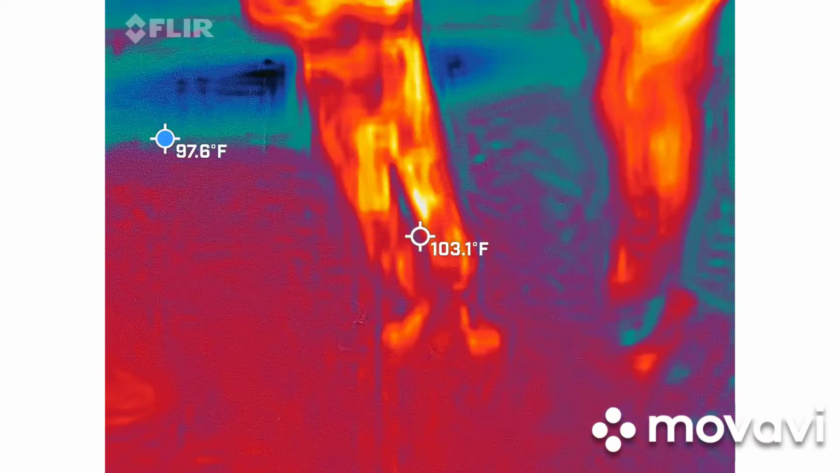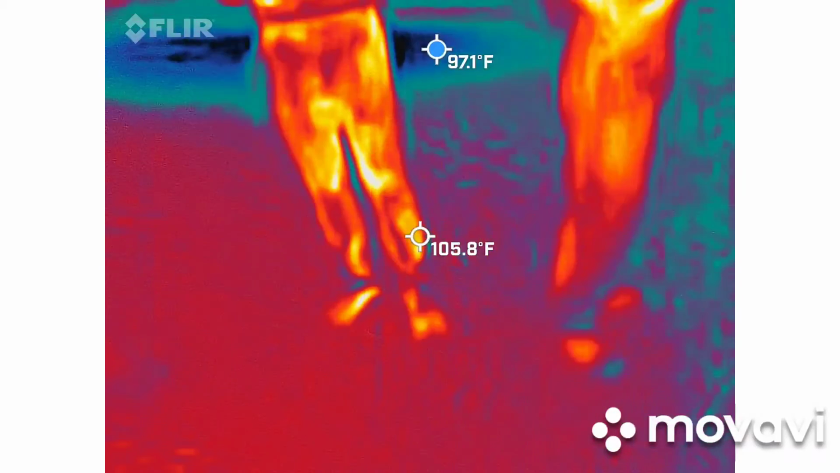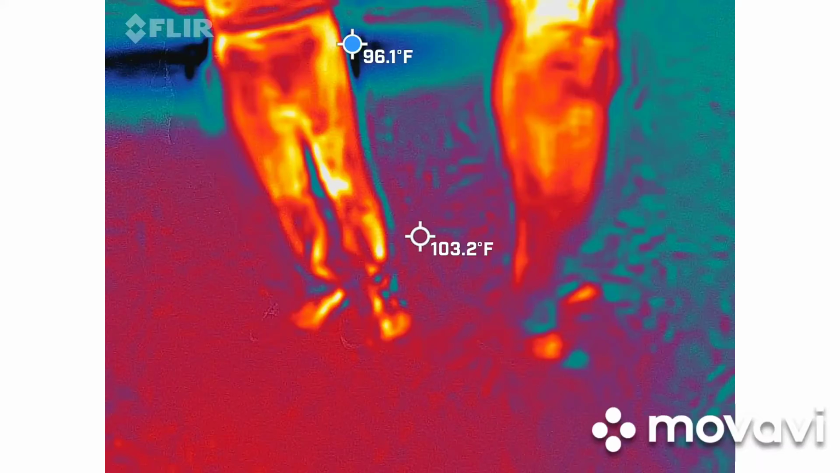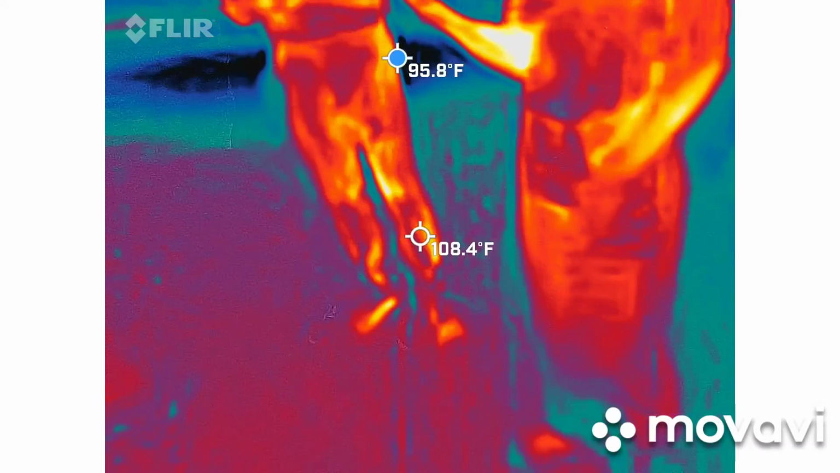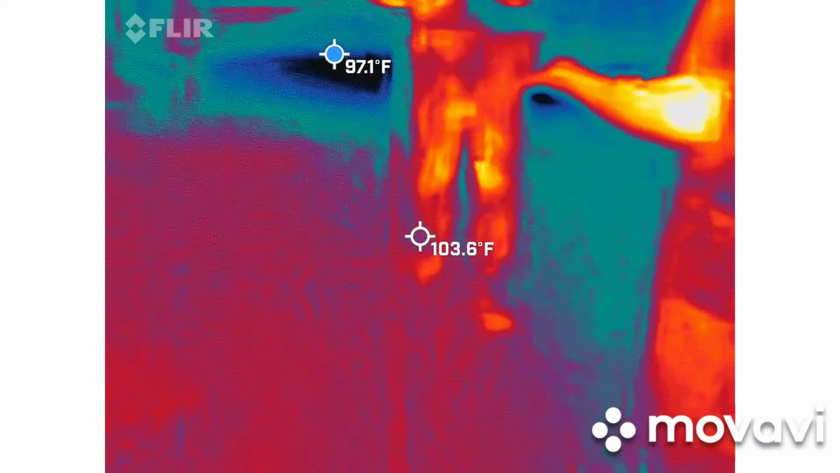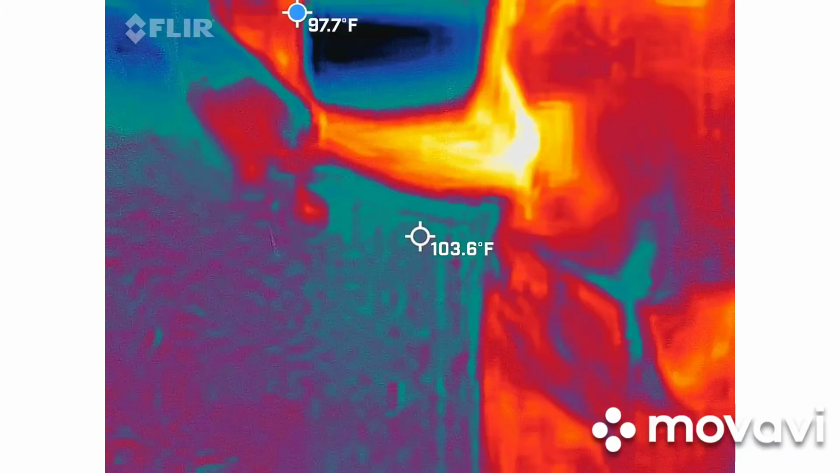And it cannot see through glass either. All right, where's that millimeter? Perfect. You find the... Oh, no. Yeah, we got some. Can't make out what the voice is saying.